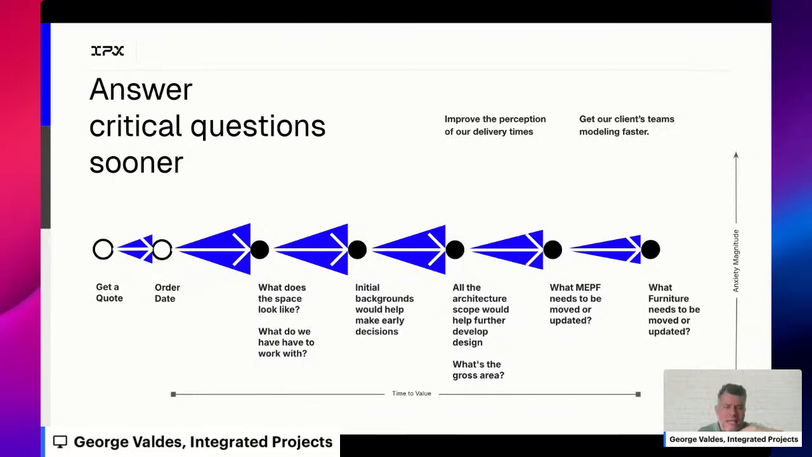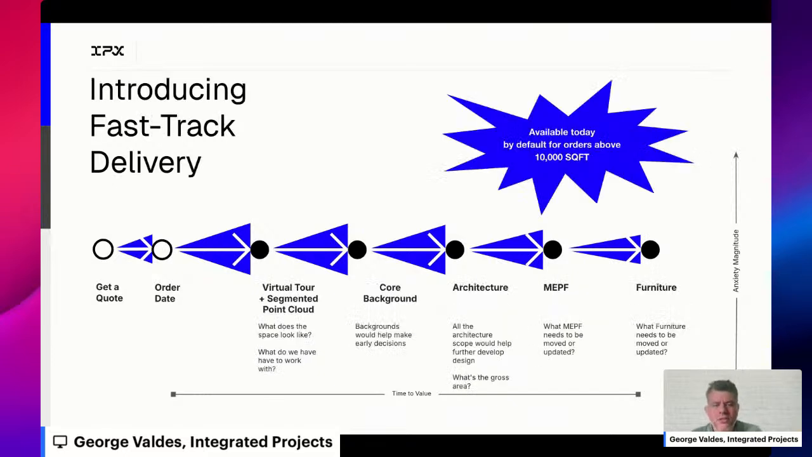And in tandem, we're also working on the architecture scope, the MEP scope, and furniture scope, if one so chooses to pick all those different scopes at once. But this more sequential and progressive way of delivering our service is what we now call fast track delivery. And it's available today by default on any order above 10,000 square feet that happens through engaging with us.